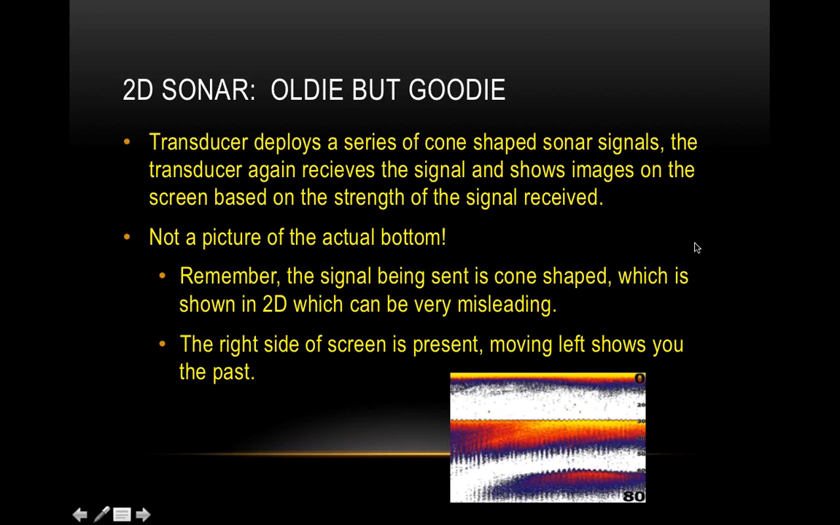It's so important to remember that you're not looking at a picture of the bottom. You're looking at a flat representation of a cone. It's not only just the cone, but it's the circle of the bottom that it's receiving back. So if you see a fish, or you see something on the graph, it could be to the right, to the left, in front of you, or behind you, but you're seeing it on a flat screen, so it can be very misleading.